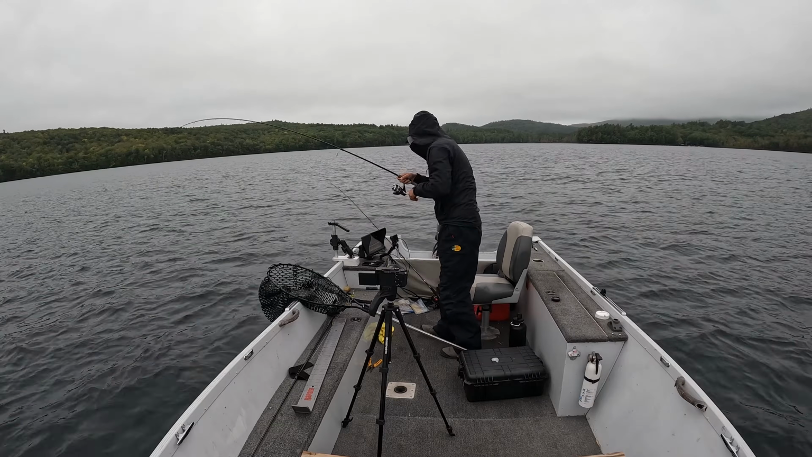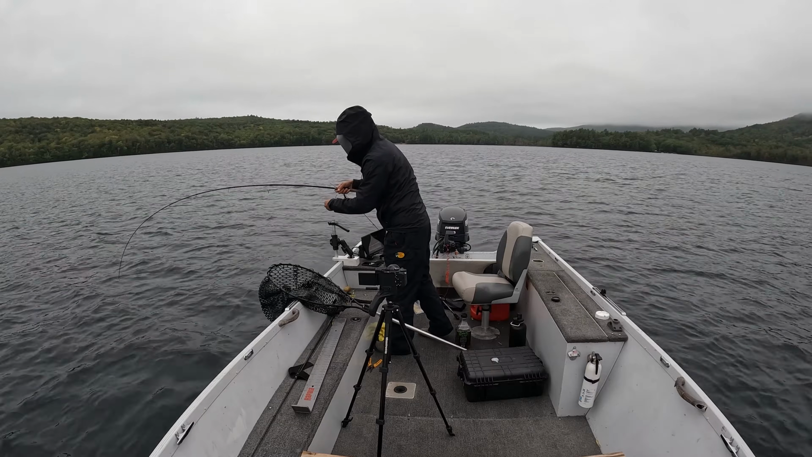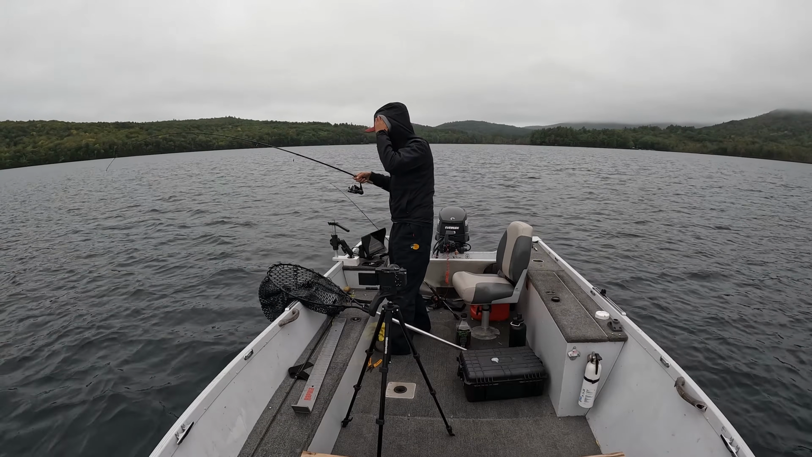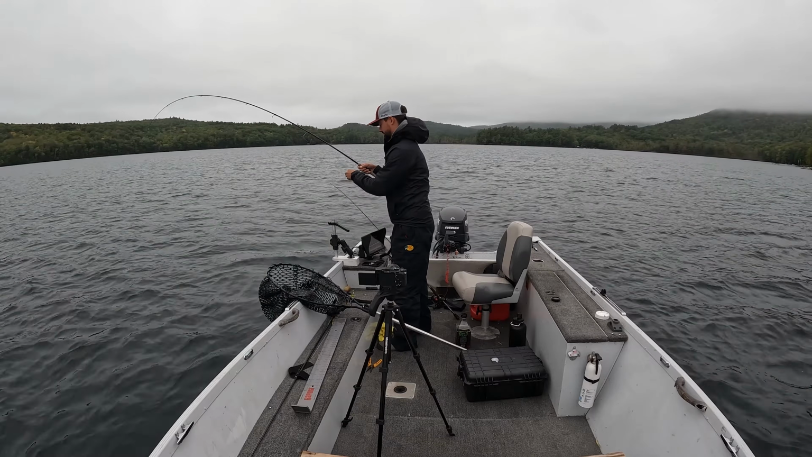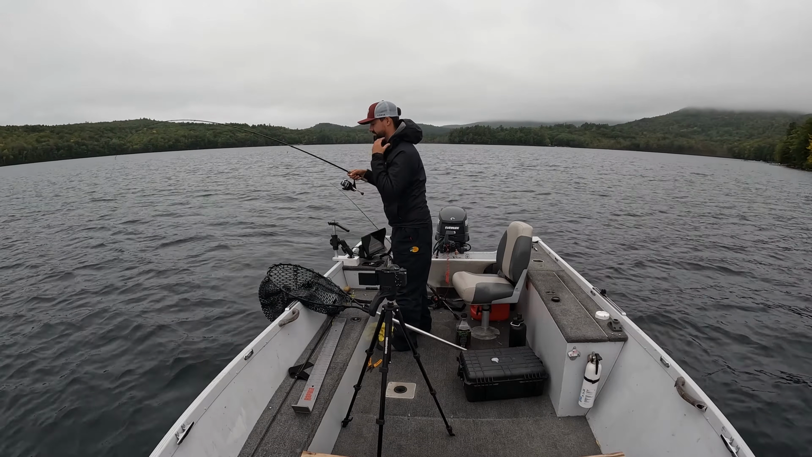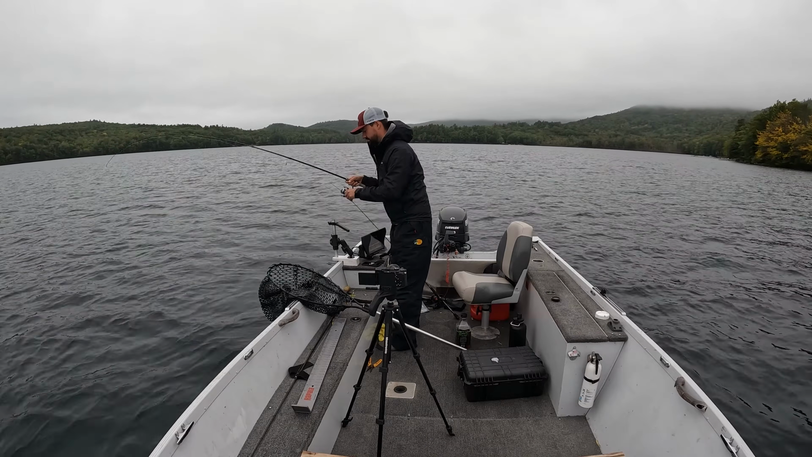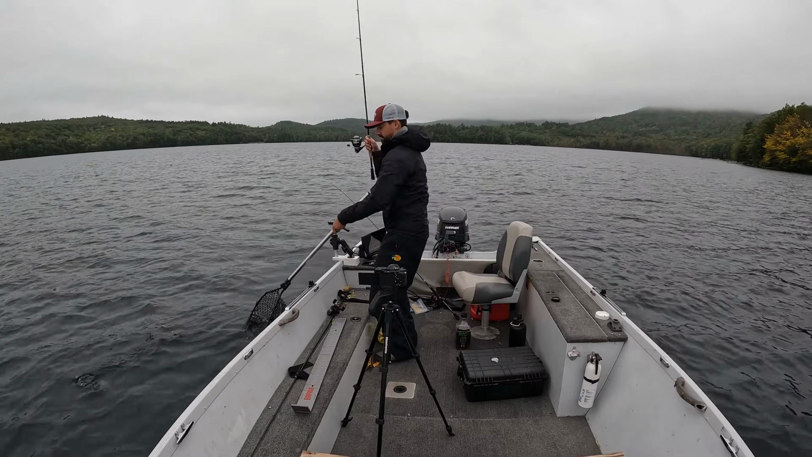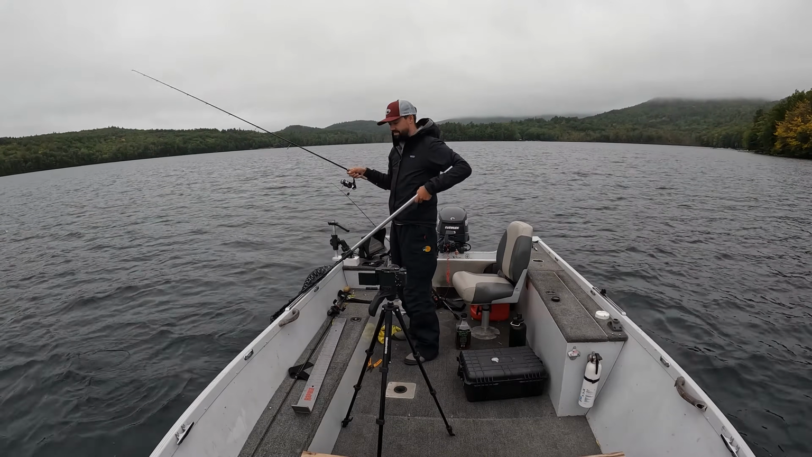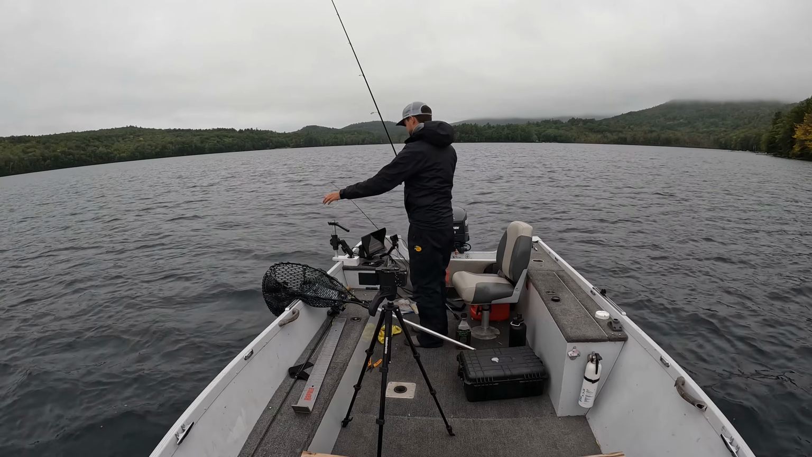Oh, there's another one down there too. Oh, he popped off at the net. That's okay. He was a small one anyways.